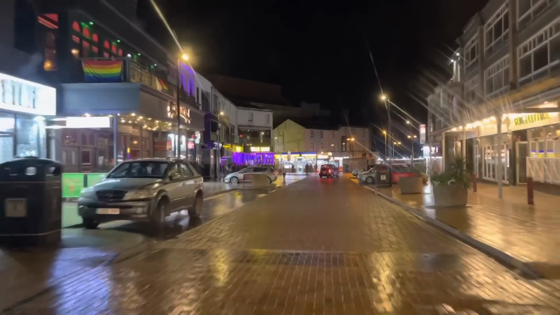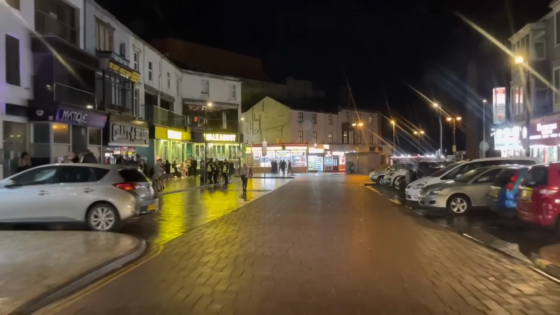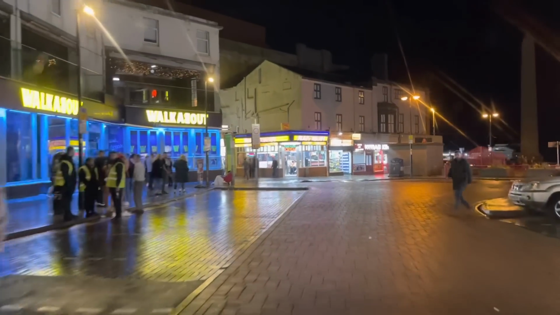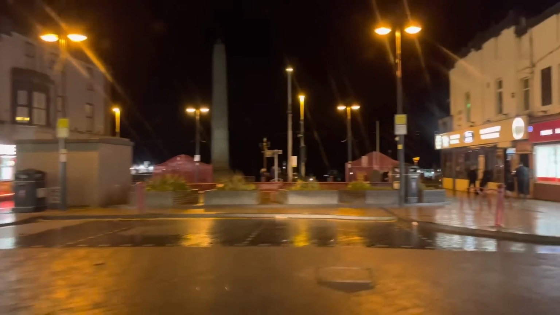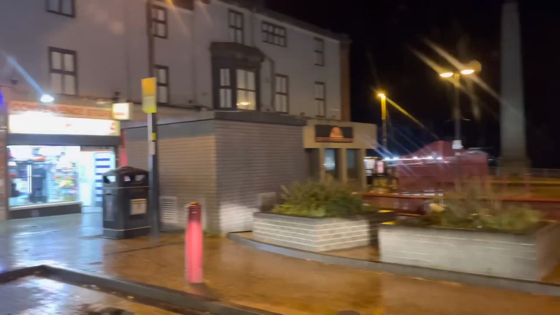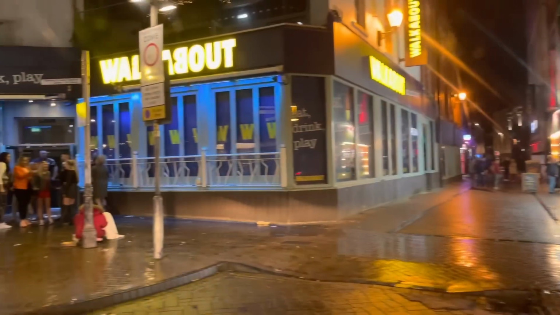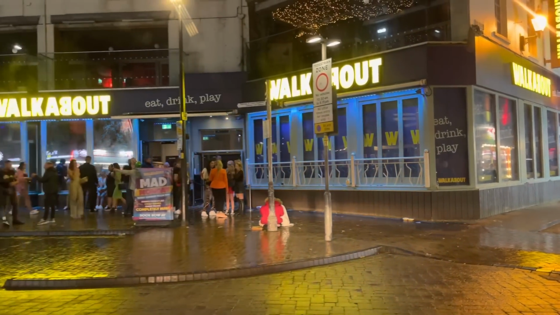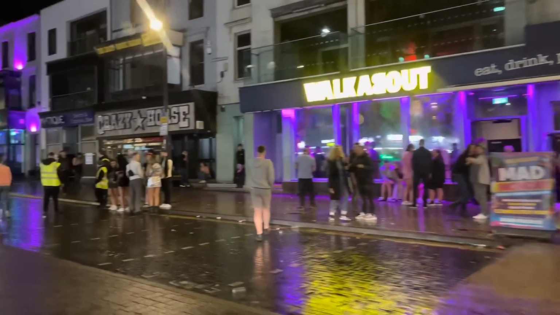We've got Walkabout, Bar 19. I tell you what, there's a lot of people down here. Look at all these people. In fact, I've got someone who thinks I'm a taxi. Someone was coming up to us then thinking that I was a taxi. But here's how it looks down Queen Street, folks. Got someone outside Walkabout there, but oh, I tell you what, it looks pretty mad down here at the moment.